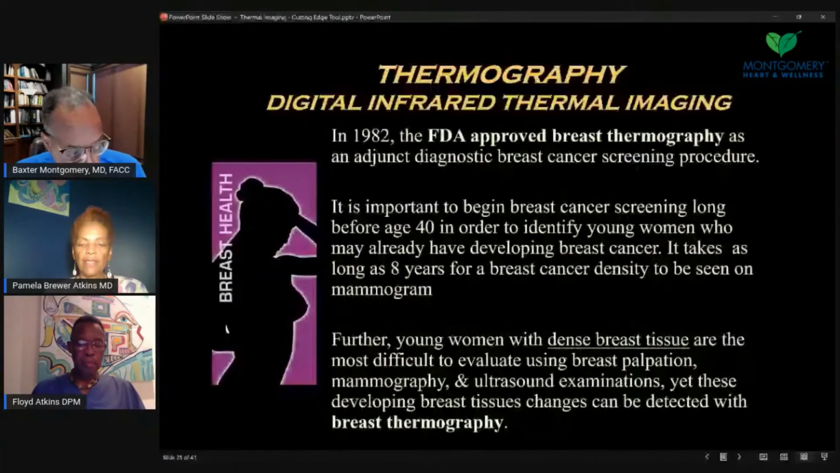And it's important to know that for younger women before 40, it can help identify multiplying cells that could be increasing the risk for a tumor or a density. It takes on average 8 years for a density to appear on the mammogram, but thermography can see significant or suspicious changes earlier.